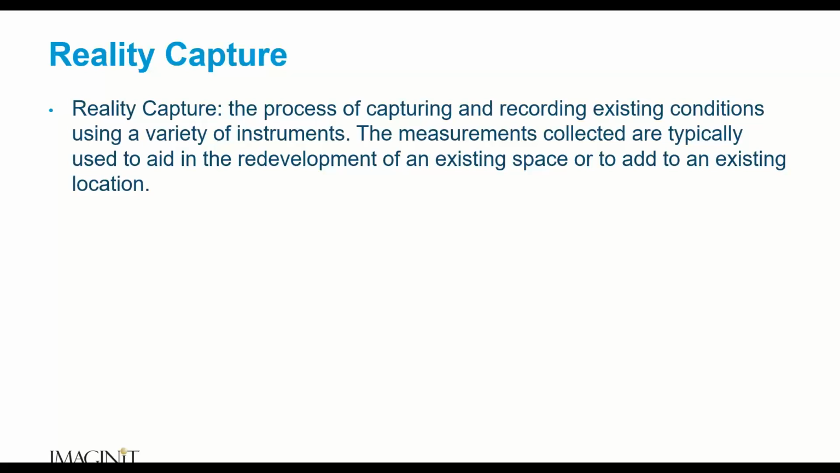And that's why it's so important we do talk about a couple of those instruments. The measurements collected are typically used to aid in redevelopment of existing space or add to an existing location. So we just want to find out what's there so we can add on or redevelop it.